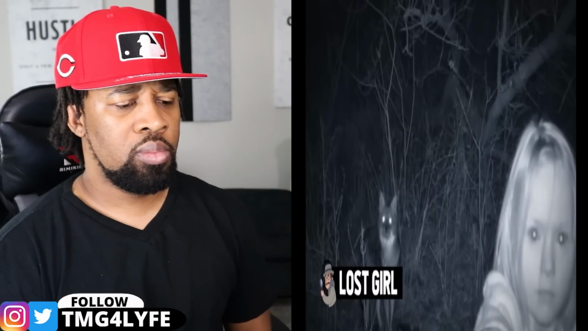Lost girl. When you set up a trail cam in a remote area of land, one of the things you definitely don't expect to capture a photograph of is a little girl. And you certainly don't expect to capture a photograph of a little girl surrounded by a bunch of deer in the dead of night. We're guessing that's why this image caused such a stir when it first appeared online.